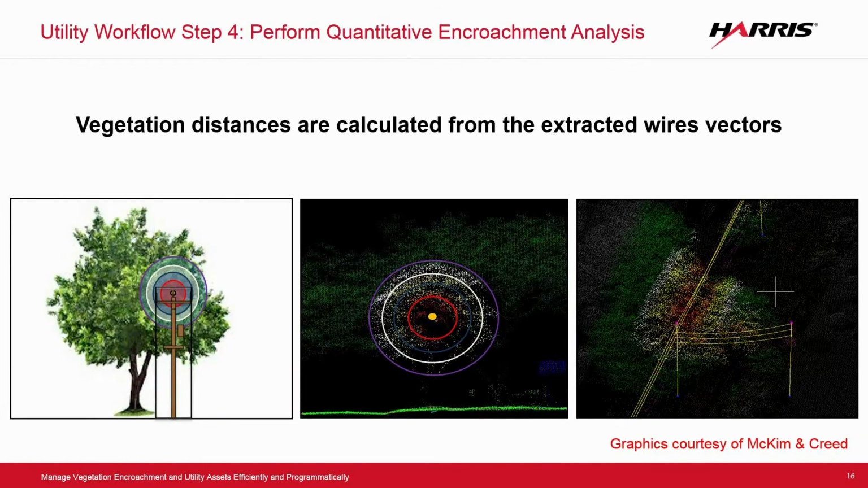Once we have the vector data, we can now do the vegetation clearance or distances from the wire. In this case, we're actually talking about distribution. In transmission, they typically clear the entire right-of-way. In distribution, it's not quite so simple. When you go through a neighborhood, you can't just clear all the trees off of a landowner's or your city's and parks area. So we can't be quite as abrupt about how we clear vegetation.